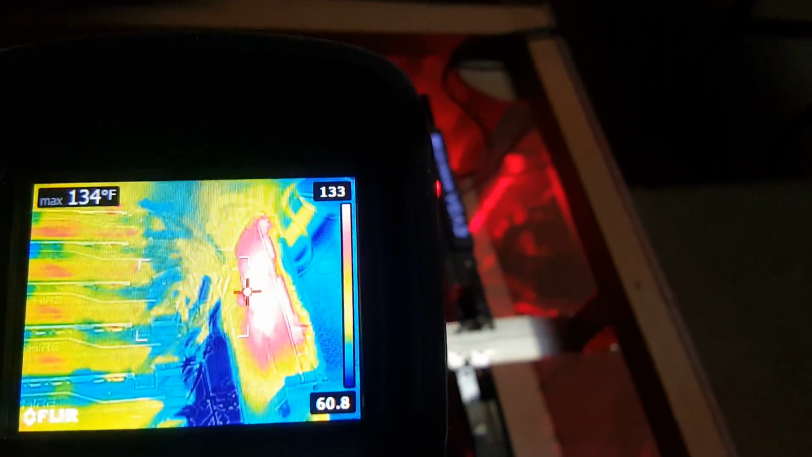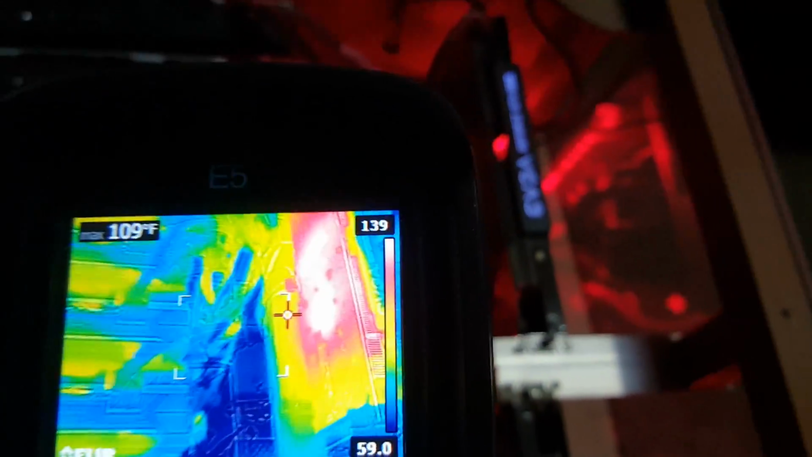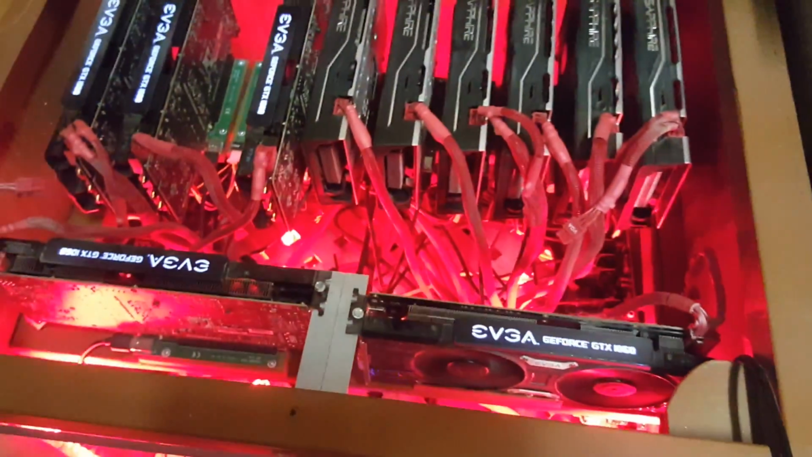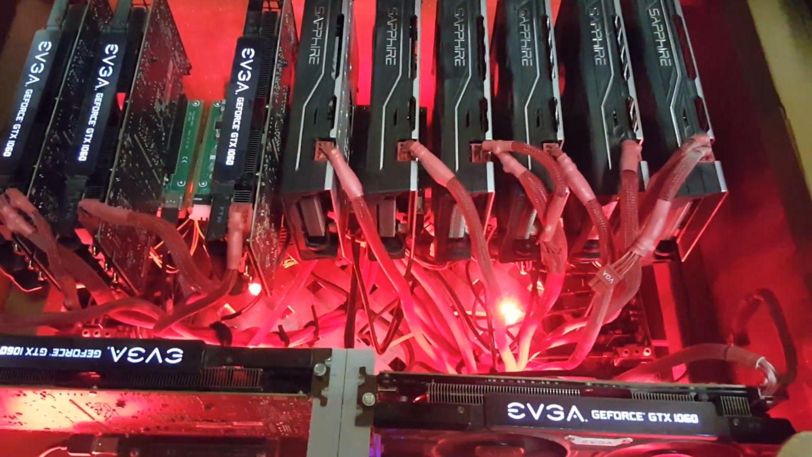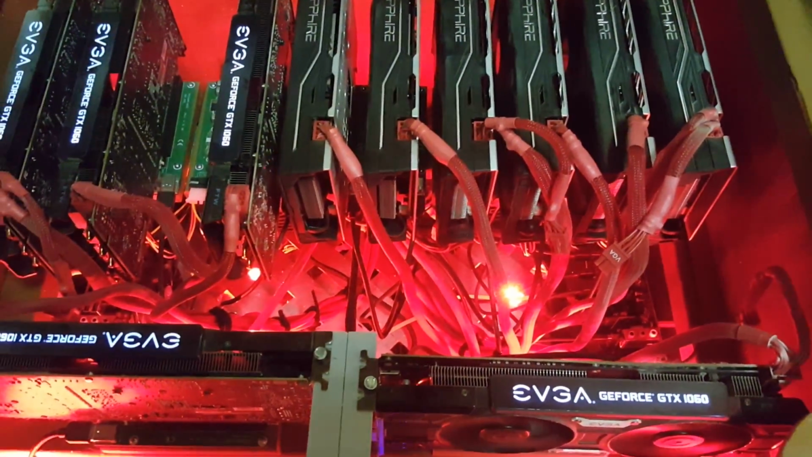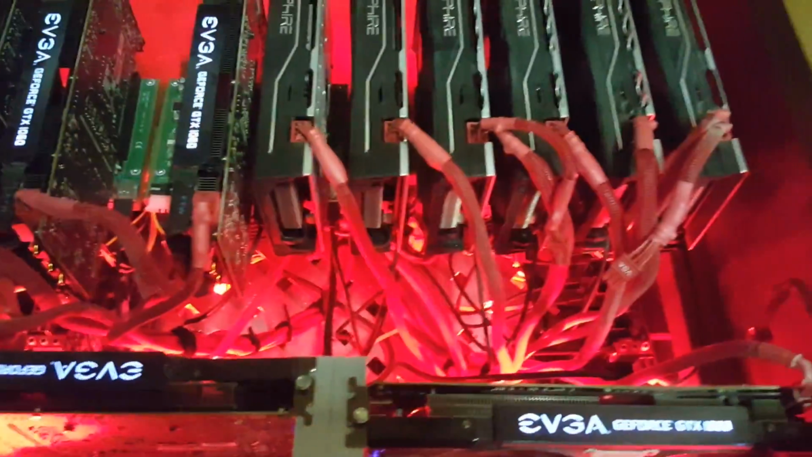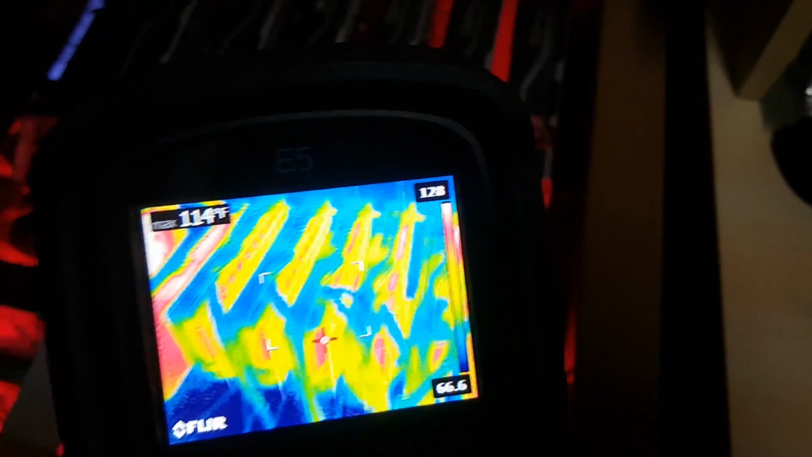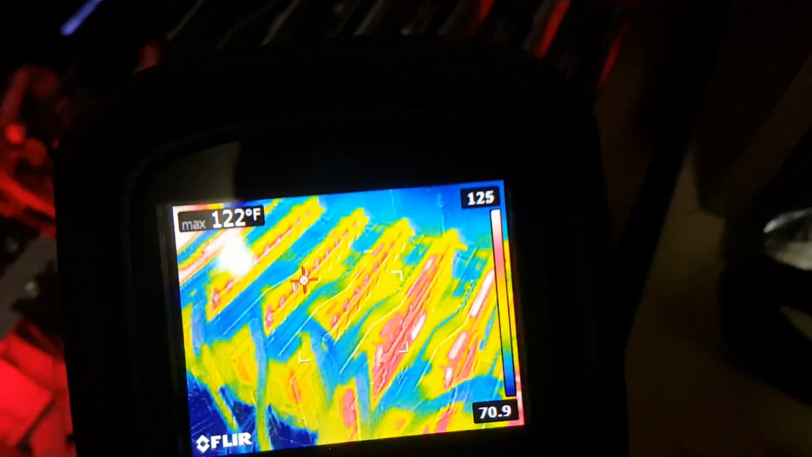I do see right there at the bottom, the riser is probably warm straight at the bottom. But this may have a lot to do with the type of cards they are. The air is designed to blow up and down, as you can tell, on the EVGA versus the Sapphire cards. The Sapphire cards seem to be blowing the hot air straight back versus up and down. So let's see if we can get a better angle. Yeah, we can definitely see that with these cards. There is some hot air on the Sapphire cards being blown up and down as well.